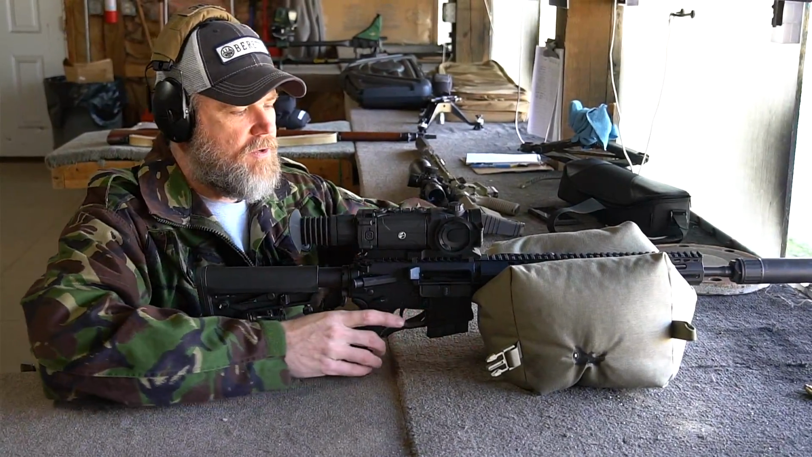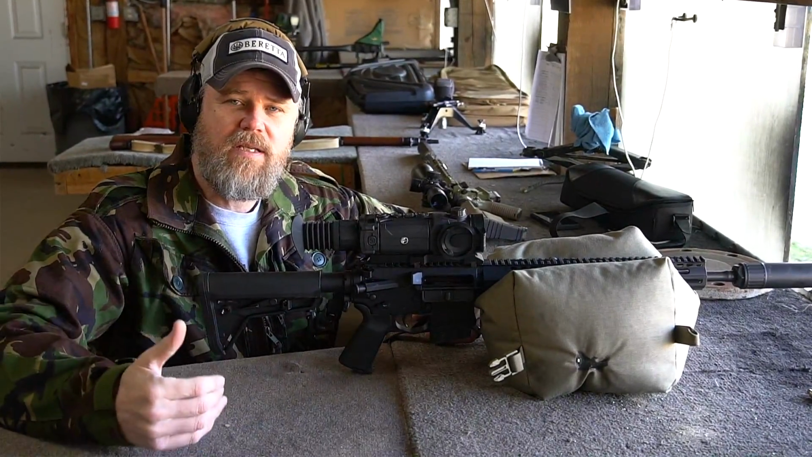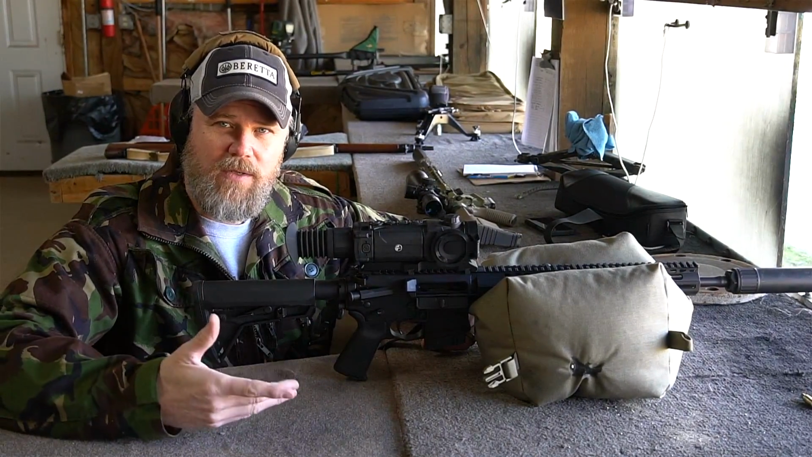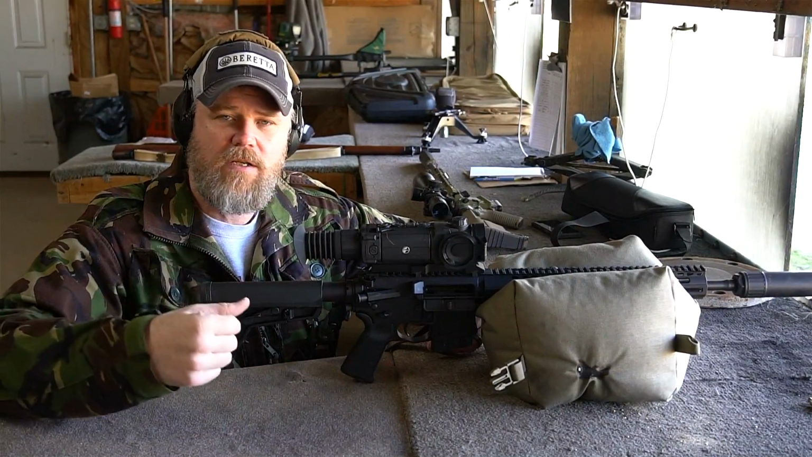Now here's something that we've learned with 6.5 Grendel. They have 6.5 Grendel specific magazines, and then they have 6.8 SPC magazines on the market. We found that the 6.8 SPC magazines actually work better for us when using the Grendel round. Now, if you try to use a standard 30-round magazine for 5.56, it's going to start binding up.